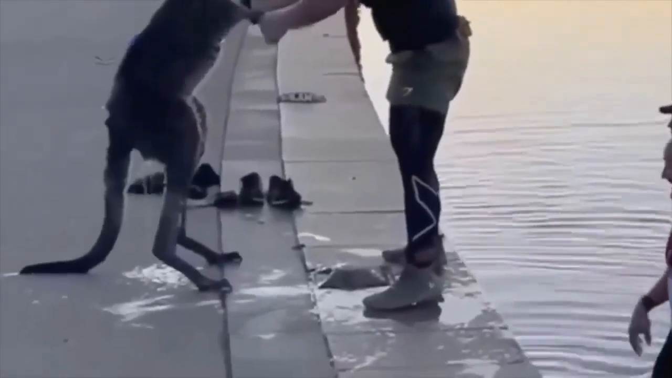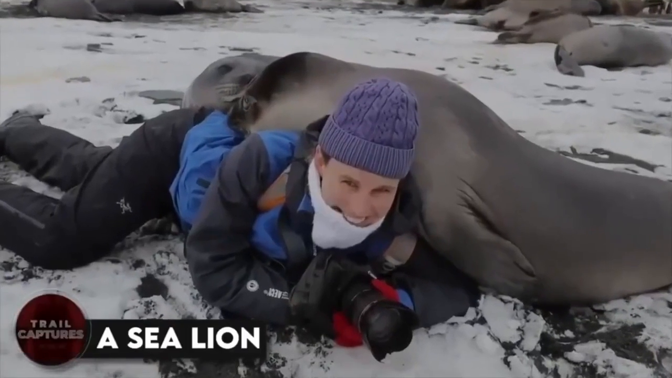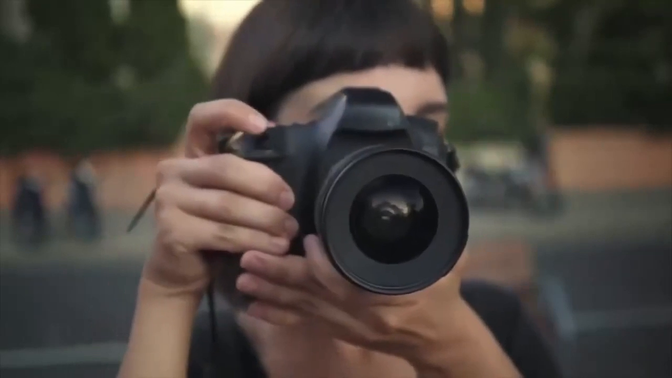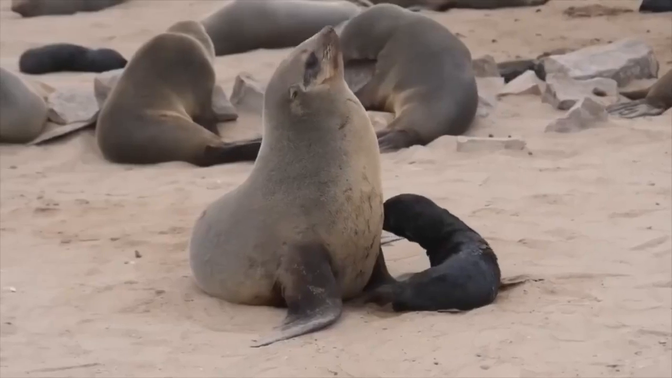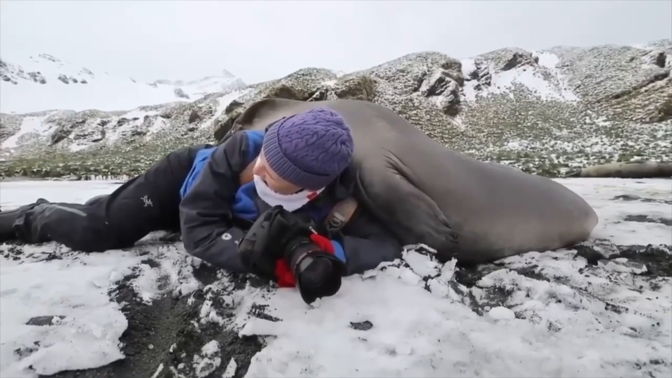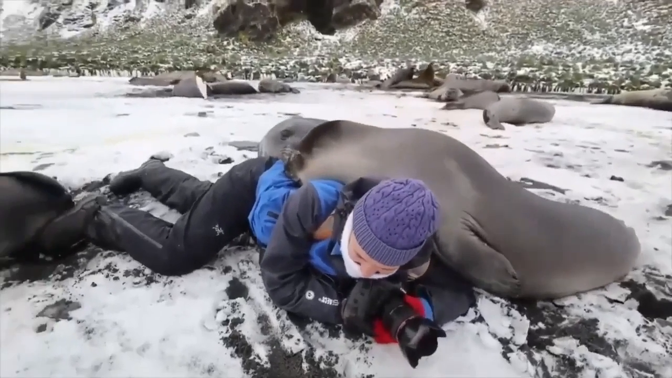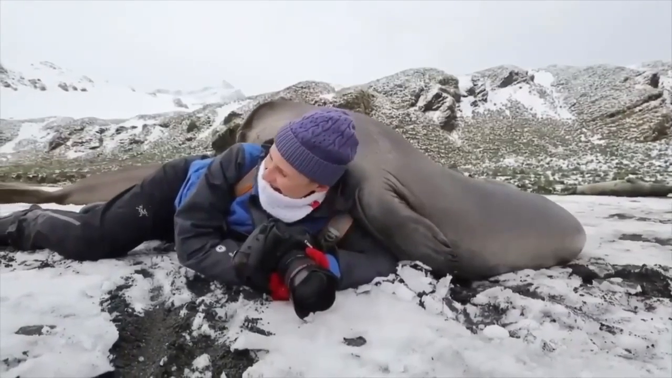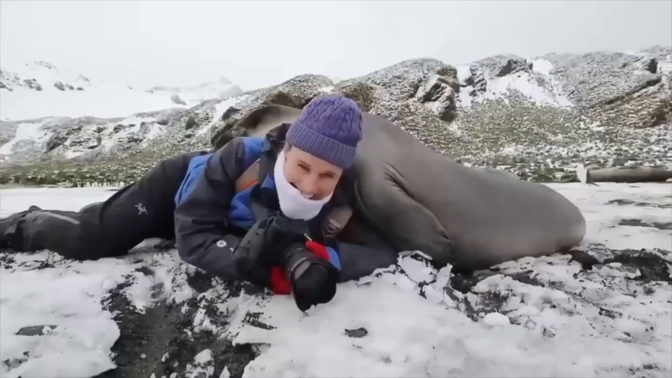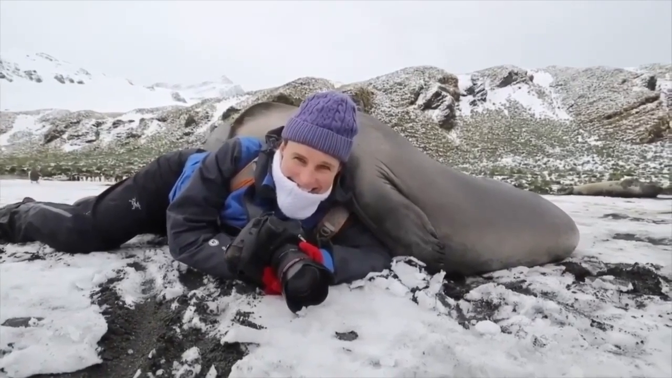Such bizarre creatures, not especially friendly, but impossible not to love. A sea lion. So this photographer thought she'd get some cool shots of these seals up close by laying low on the ground. But one of the seals spotted her and decided to check out what's going on. Next thing you know, this huge baby elephant seal is flopping over to investigate. And before she knows it, she's getting squished. Apparently, the seal weighed over 100 kilograms. But the best part is, she and her husband couldn't stop laughing even though she was flattened like a pancake.